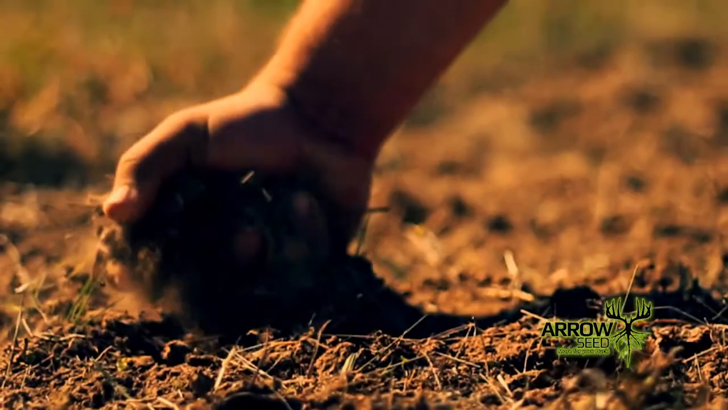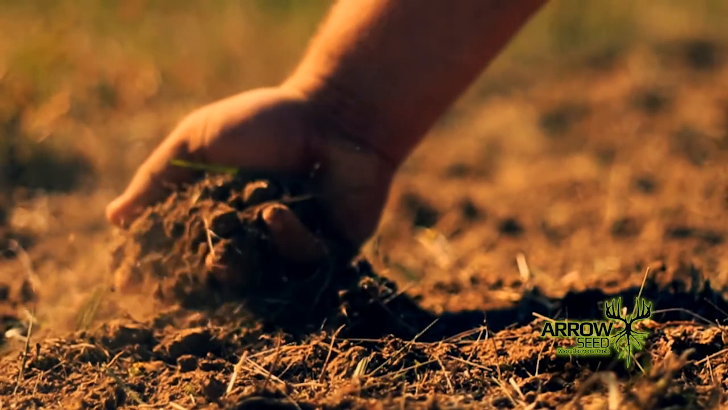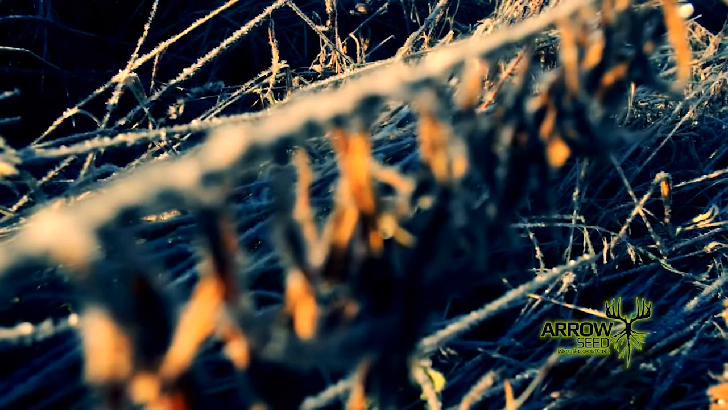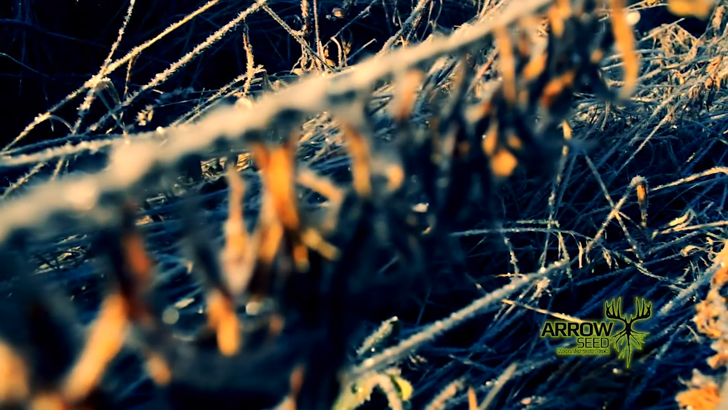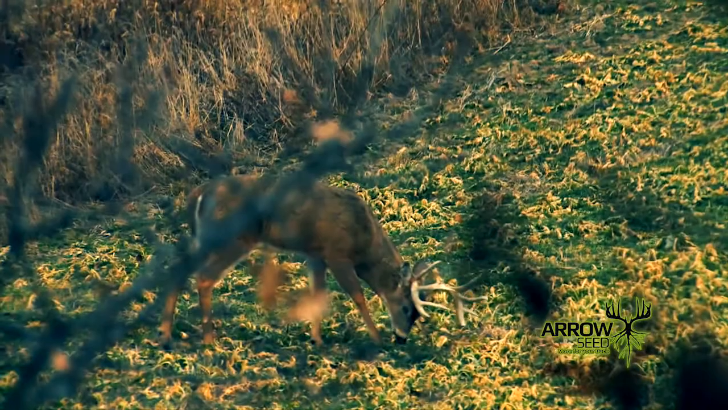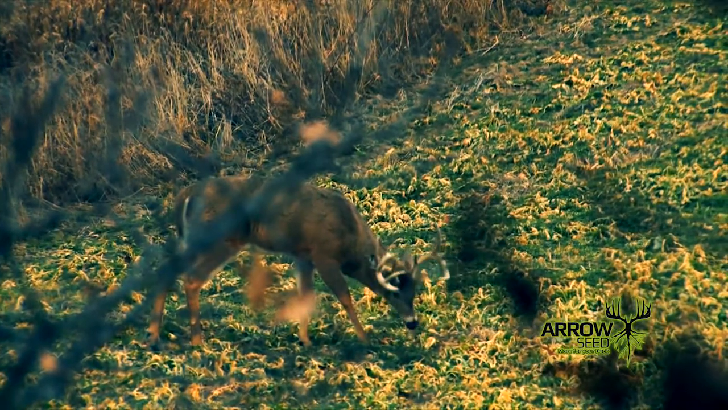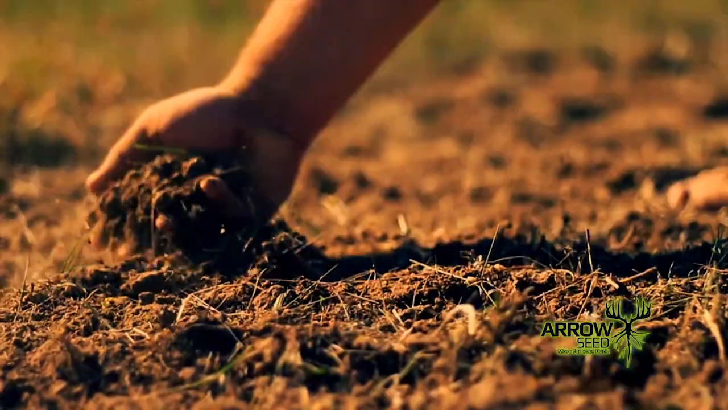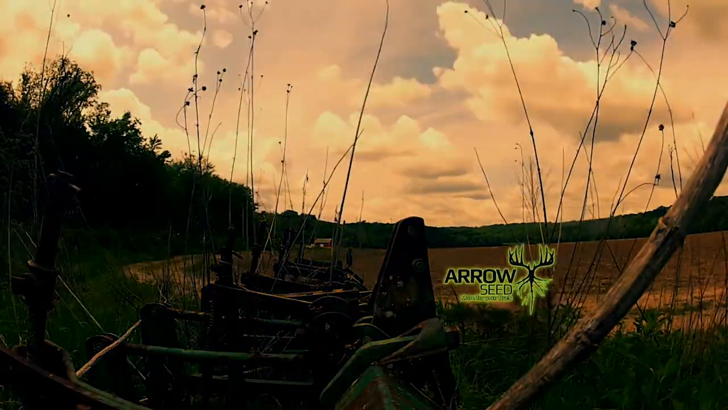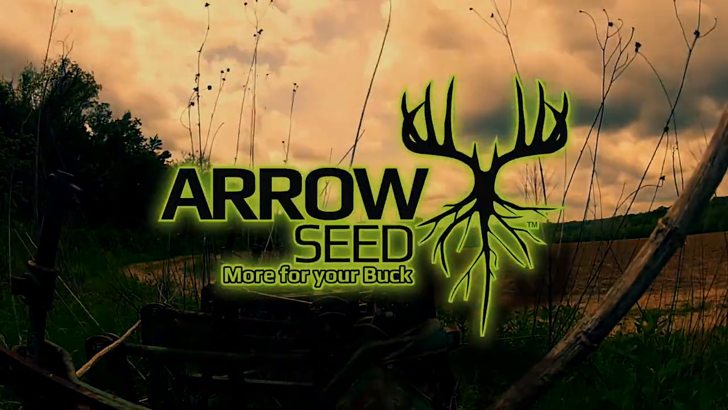Dust to dust. Expectations are high, and November will be here soon. This buck was taken in May. It takes 4 seasons to harvest a buck. Arrow seed. More for your buck.